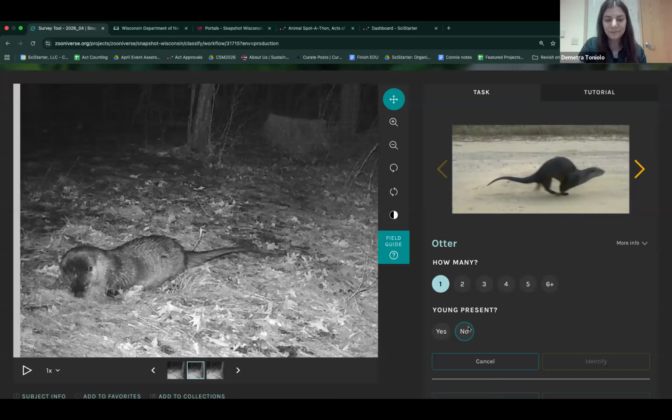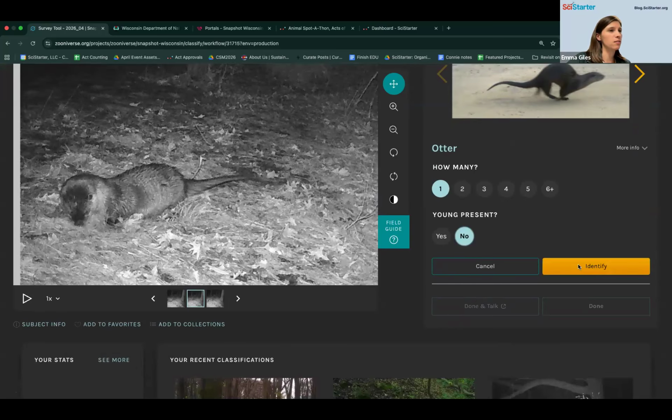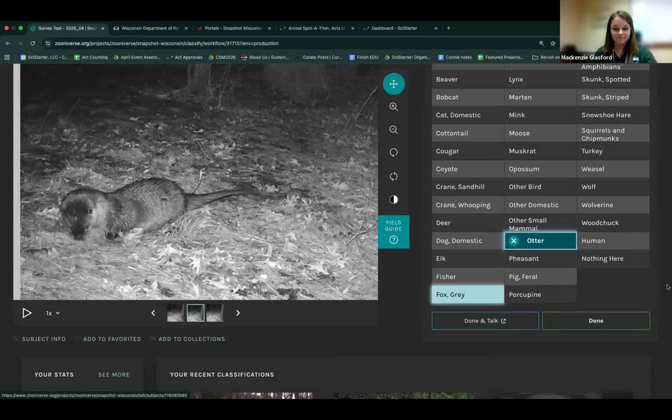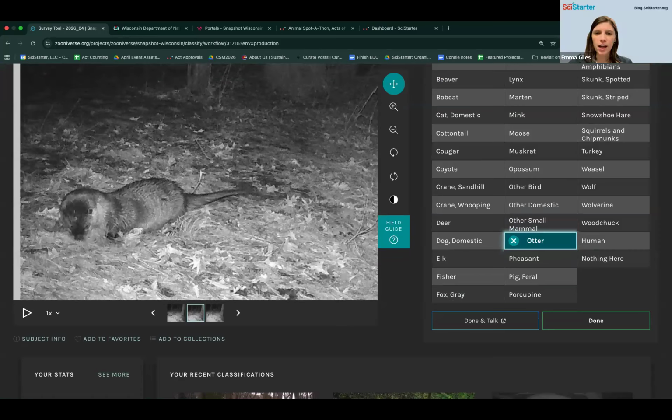And as far as activity goes, maybe we have some deep knowledge of whether or not a baby would be seen building a nest or something. But otherwise, it's not as common. So if I thought it might be a young otter, I might go to Dun and talk to maybe say, what do you think? Then we can share that too.